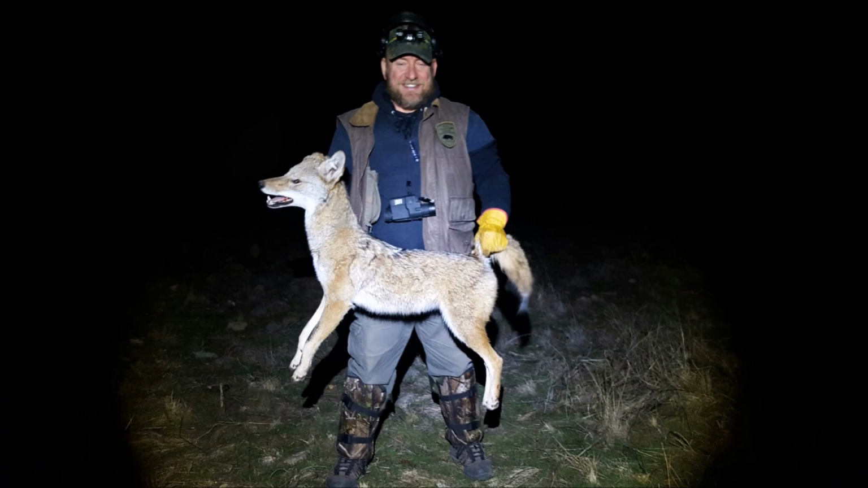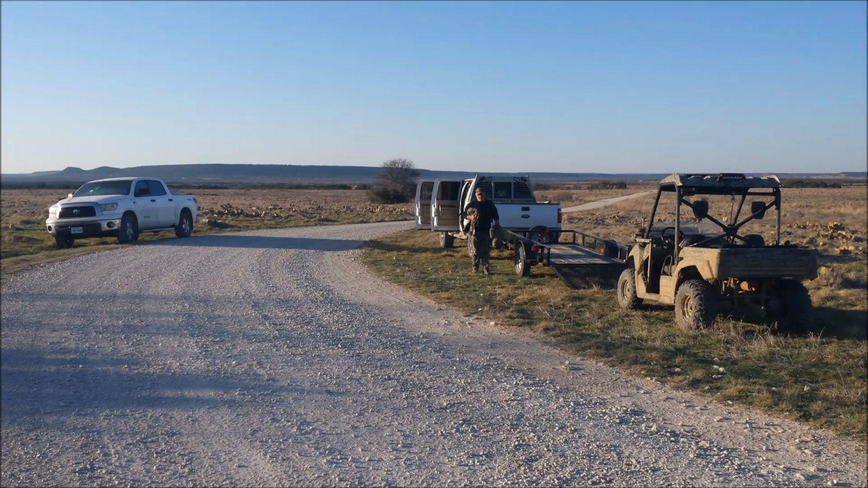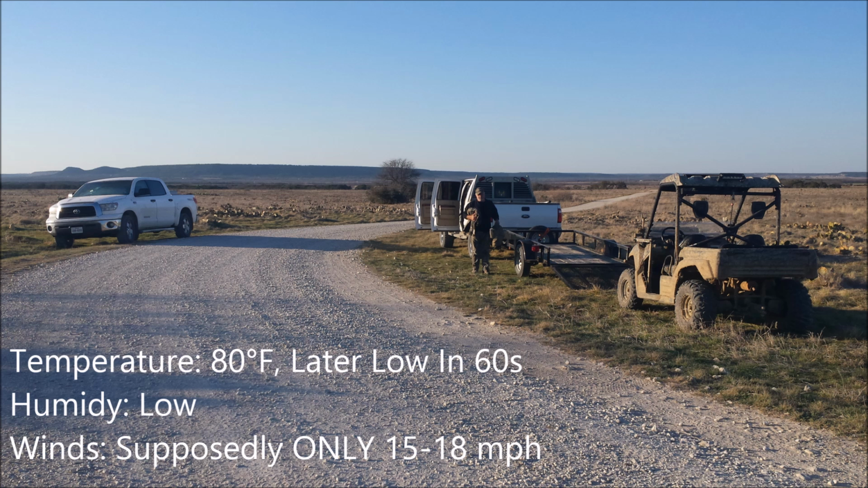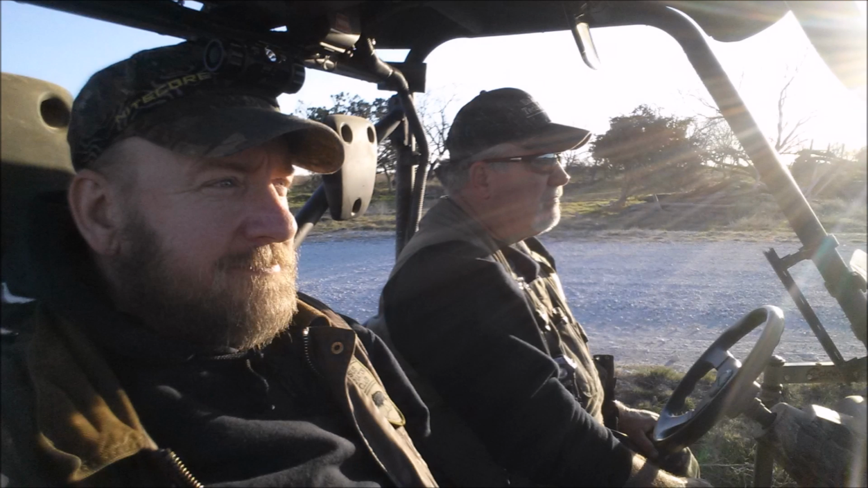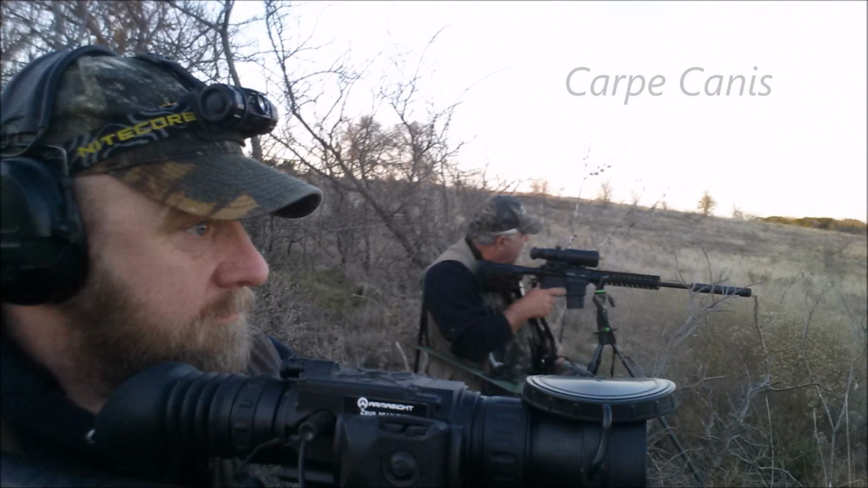DFW Roadkill and I went down to Palo Pinto County to do some predator and hog hunting. It was a beautiful day, and after touring the property, we got our gear loaded up, and then we decided to head on out and do a little bit of predator calling to start off the evening. We headed down the road to a nice canyon area that we had seen earlier and thought would make a good place for a stand.